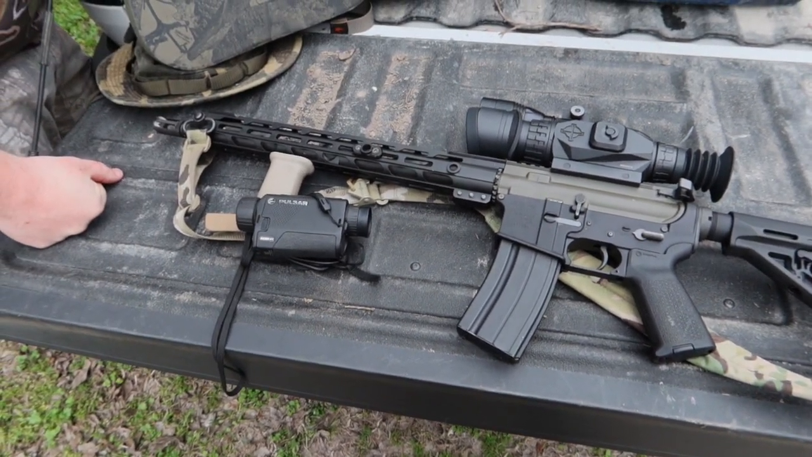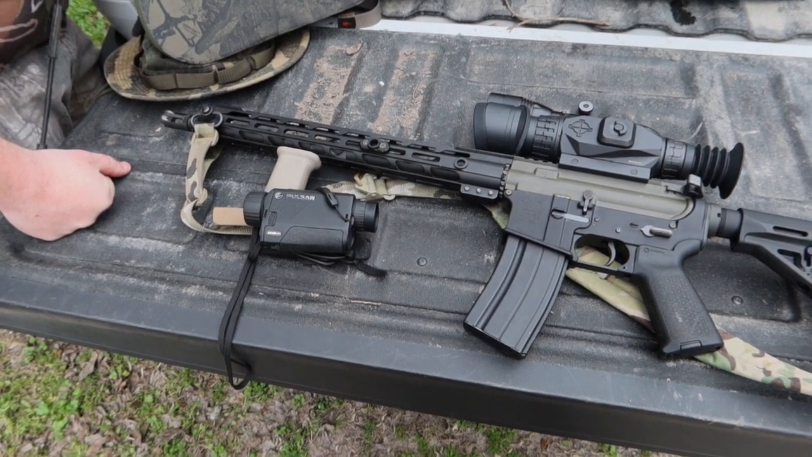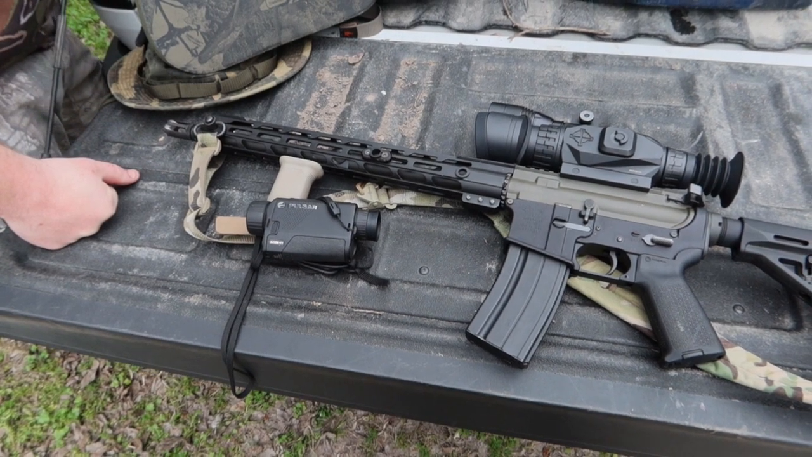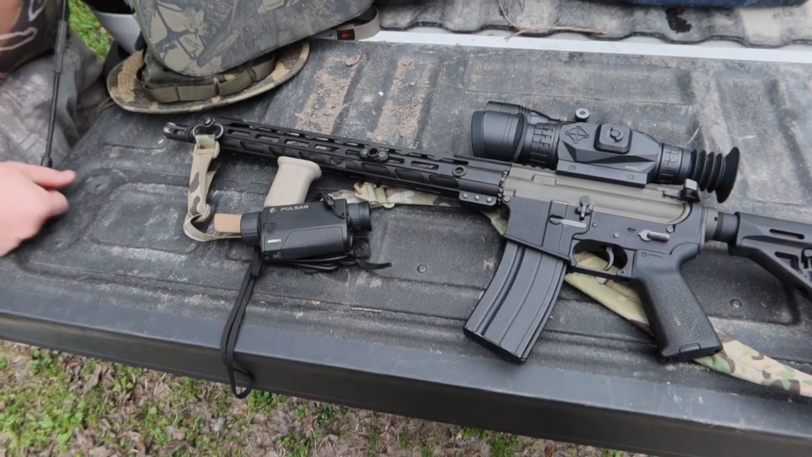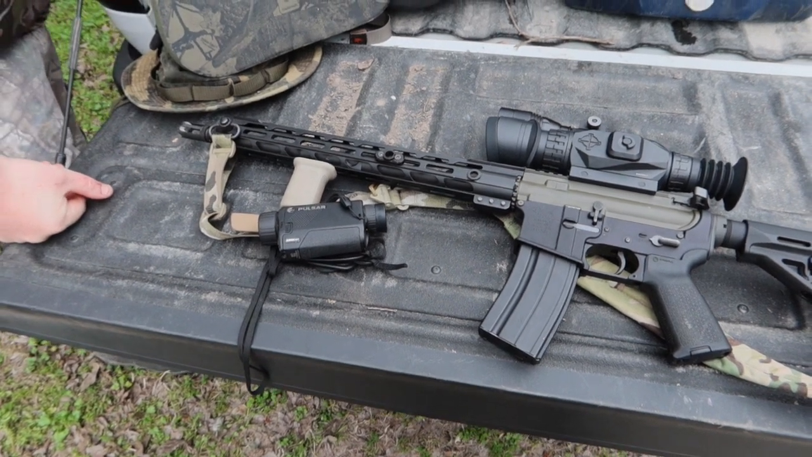And I like the combo of scanning with the thermal and then shooting with the night vision, because with night vision I can see a little bit more detailed, and I can see twigs, sticks and stuff that may be missed by the thermal because they're the same ambient temperature as the air around them. Yeah. So it's a good combo.